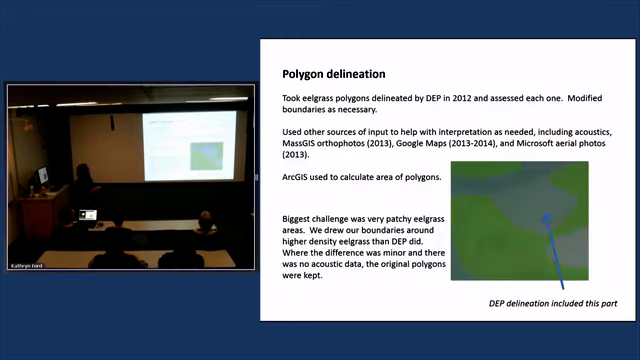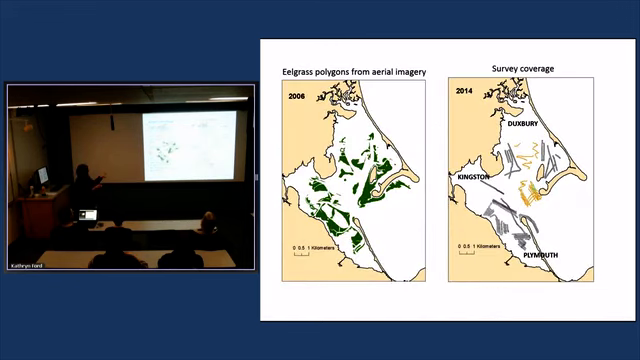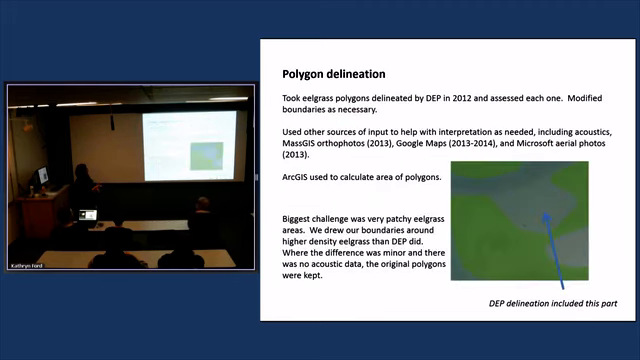We took those eelgrass polygons and we assessed each one. So we did all this work in ArcGIS. We modified the boundaries from those existing polygons when we could. We couldn't do all of them because we hadn't hit all of them, first of all. And some of them, we would only modify boundaries when there was clearly some sort of issue.